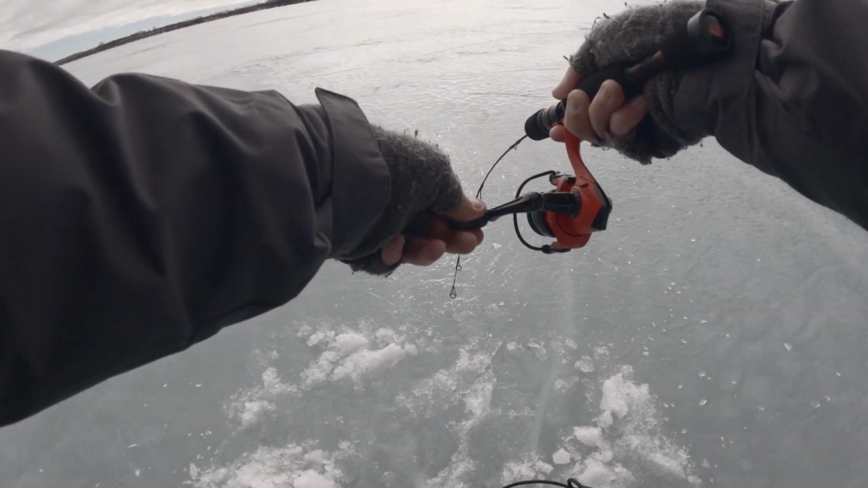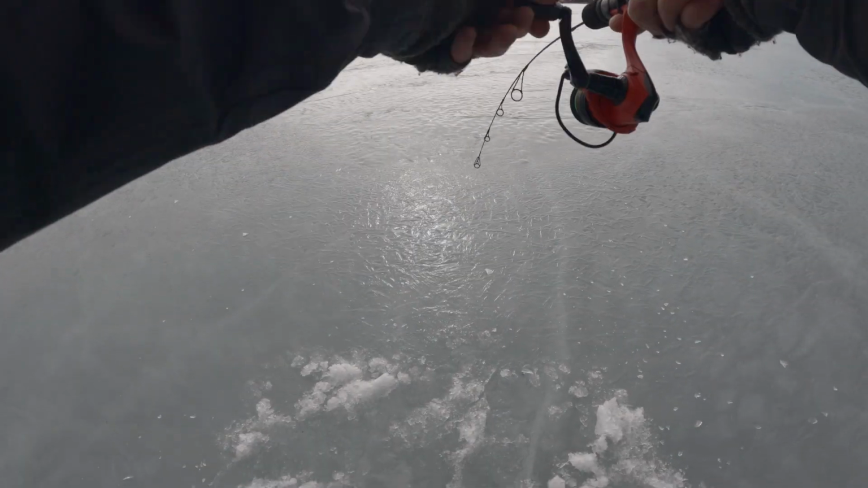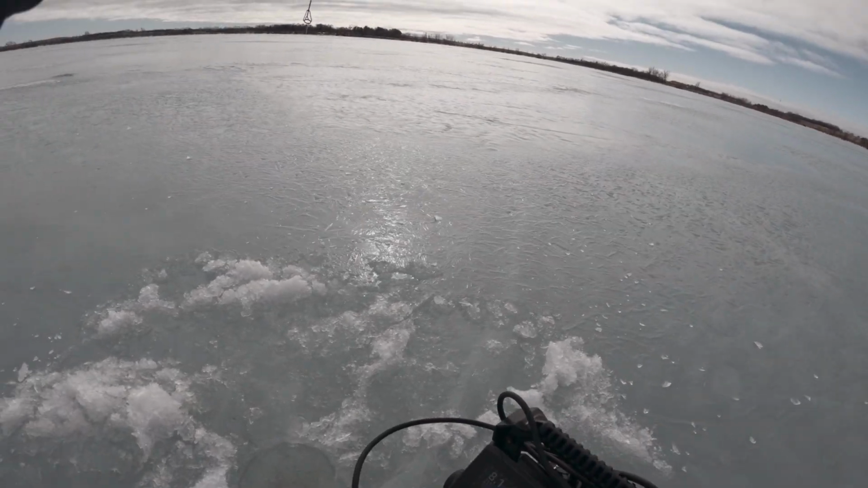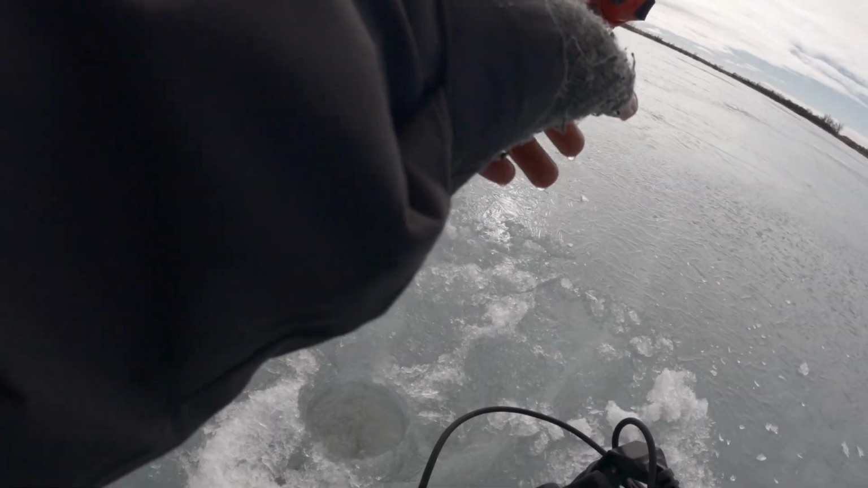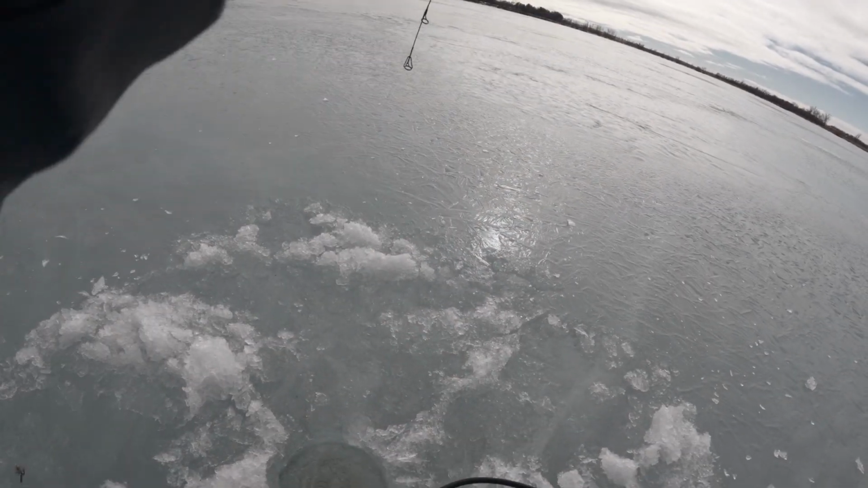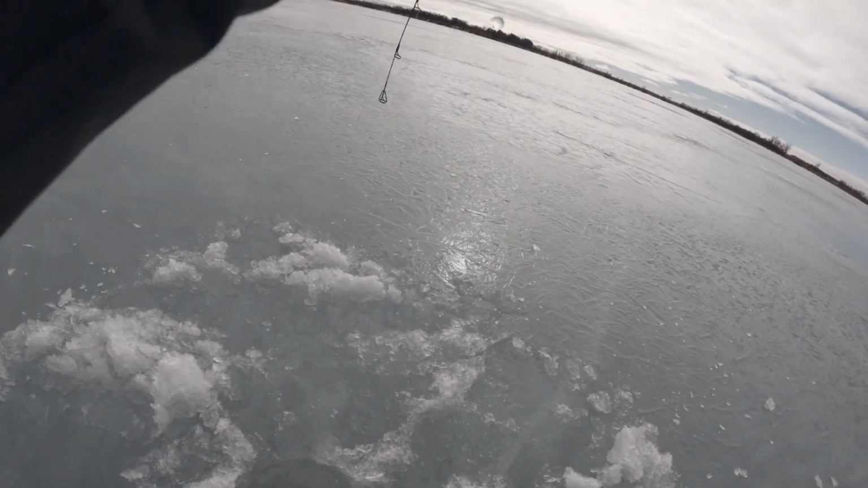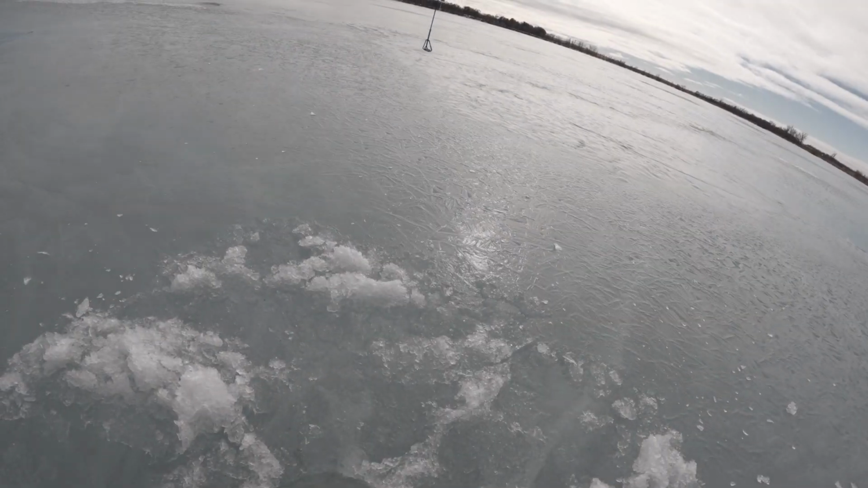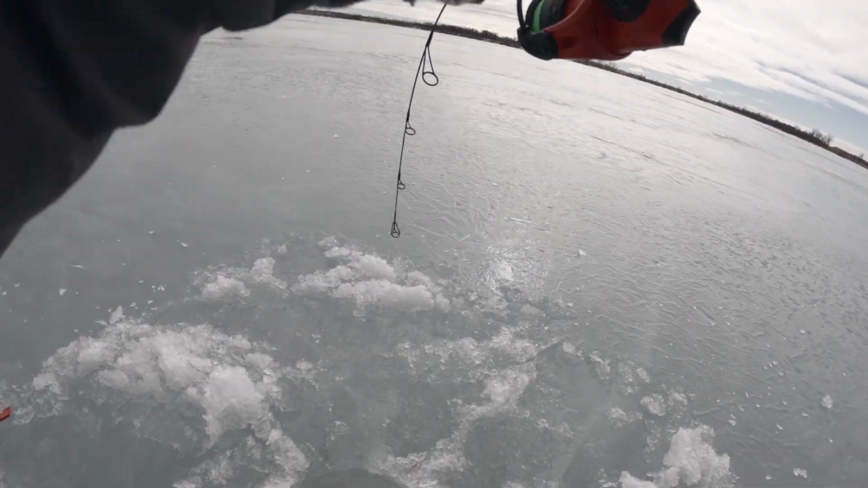It's on a tiny tungsten jig. Holy smokes.